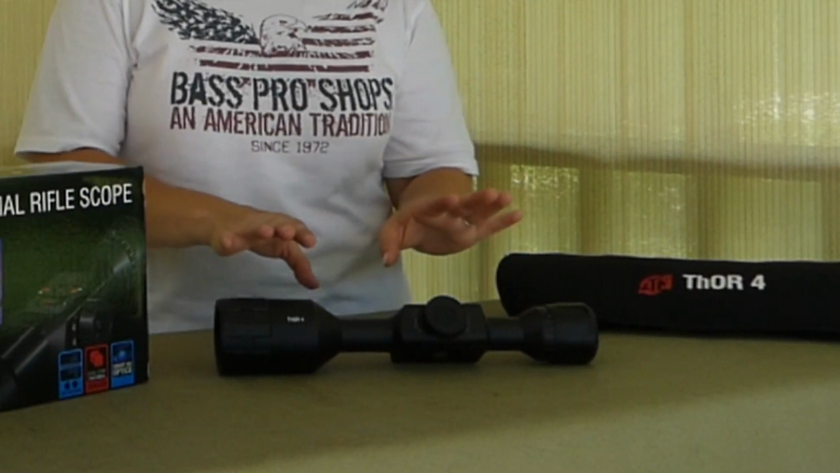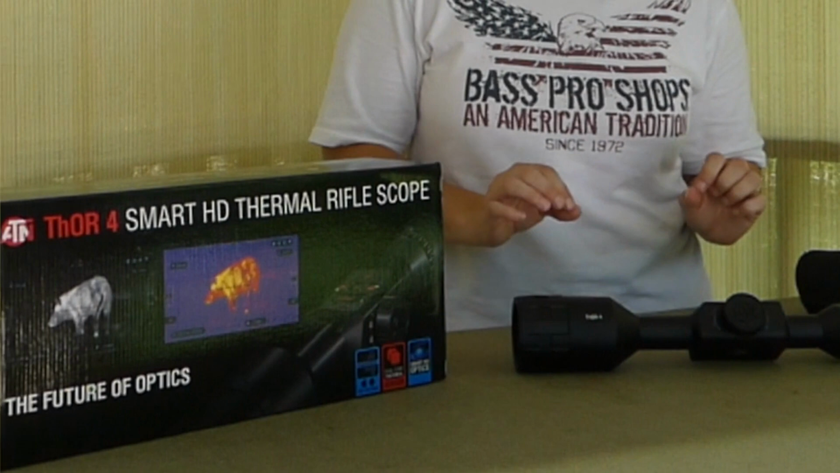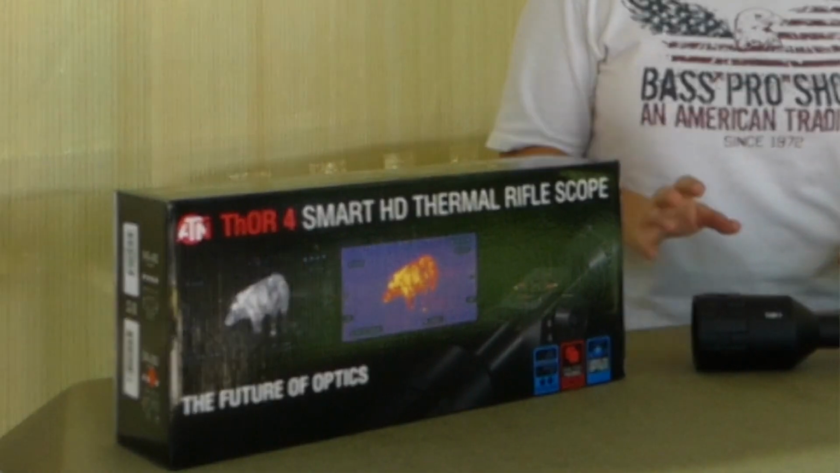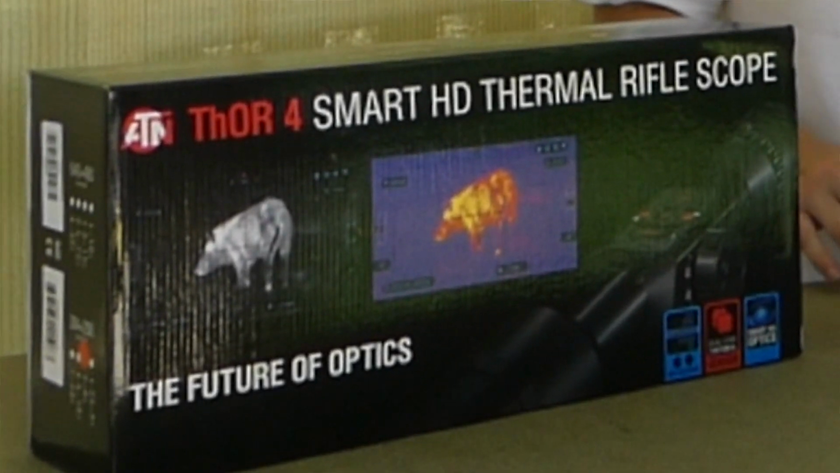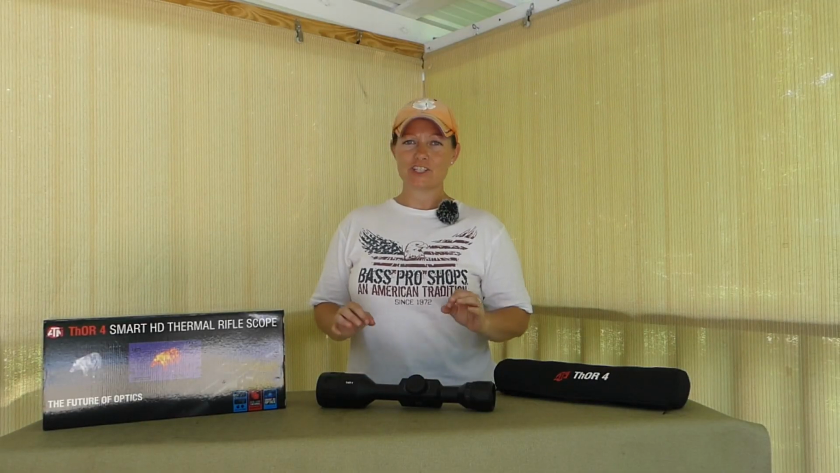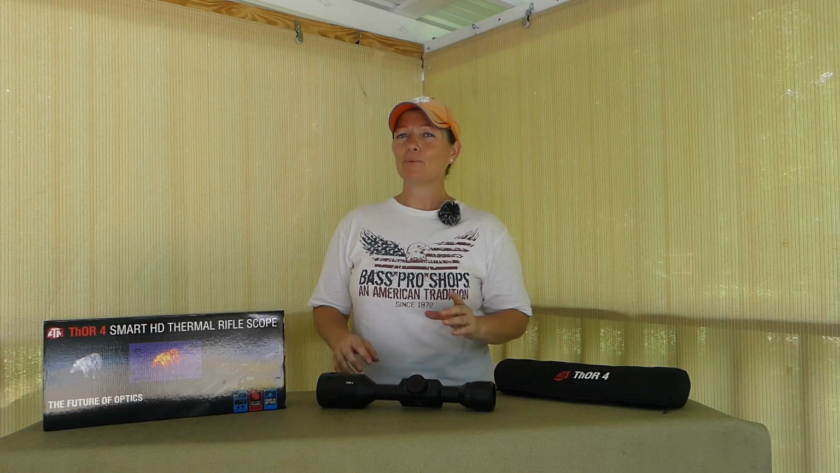Hey guys, Airgun Angie, and I've got my ATN Thor 4. This is a thermal sight, guys, and I've been wanting one of these for a very long time, and I finally got one. And guys, before going out and just killing something with it, I wanted to adjust.